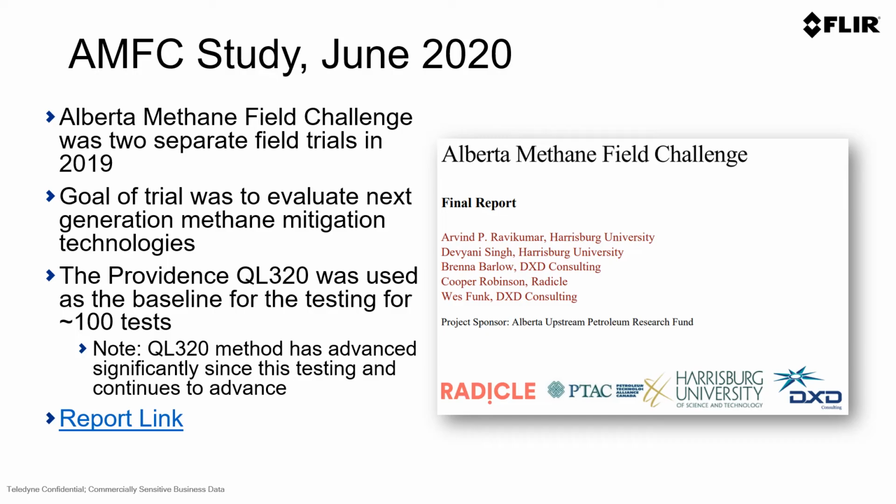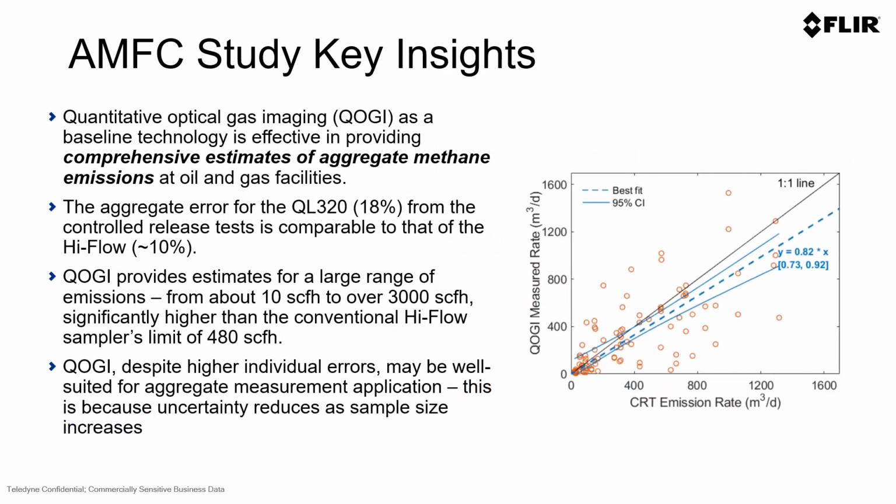Another great study is the Alberta Methane Field Challenge, or AMFC study, that was in June of 2020. This was a third party of both academia and various organizations in Canada that wanted to test a variety of methane and hydrocarbon detection technologies and utilize the QL320 as the baseline for testing. There were approximately 100 tests in this study. Some of the key insights is that QOGI technology is a very good technology and provides comprehensive estimates of aggregate methane emissions. What does that mean?